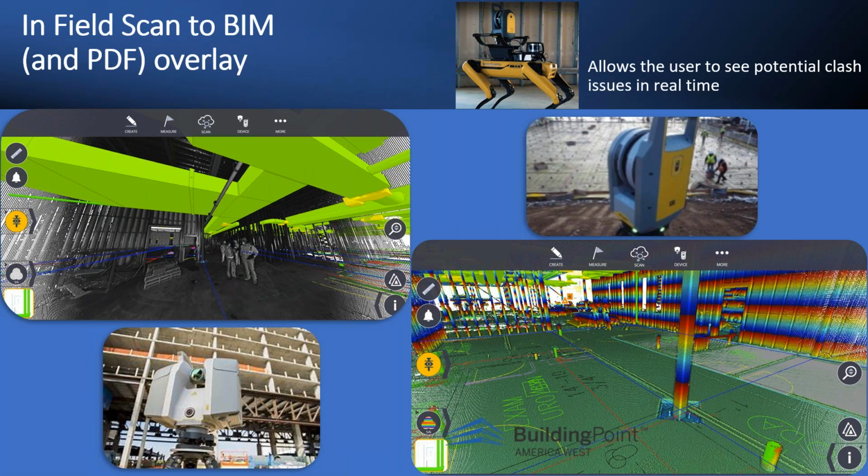In the lower right, you can see we brought a PDF file into the tablet and were able to scan directly against it in the field. Now we see the overlays, and you can see where some of the stub ups were placed against where the design was supposed to be. Being able to scan directly in the field, not have to worry about scanning, exporting the data, transferring the data, re-importing that back into the office, and then running reports, we can scan directly in the field and right then and there have the information at our fingertips to make informed decisions. Next.